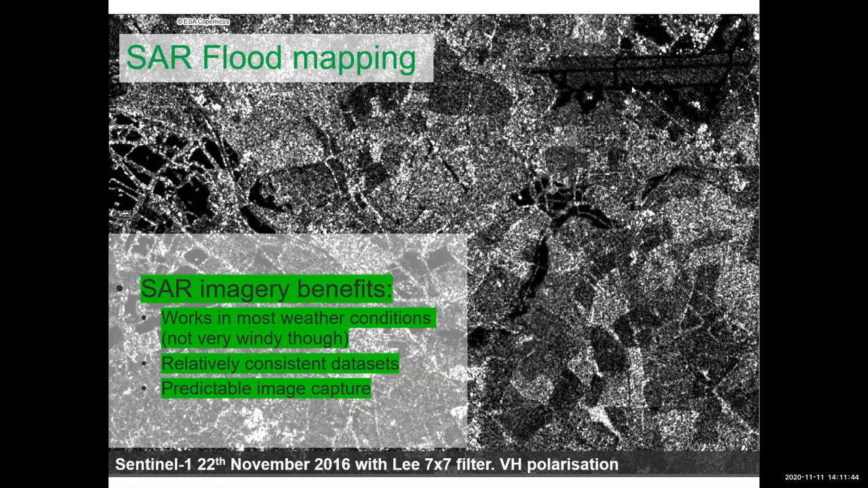So just going through some of the benefits of SAR imagery, one of the real keys to why we use SAR imagery is that it works in most weather conditions. Although it's not very good in windy conditions, as I was mentioning before, the signal that you're seeing in the imagery relates to how rough the surface is.